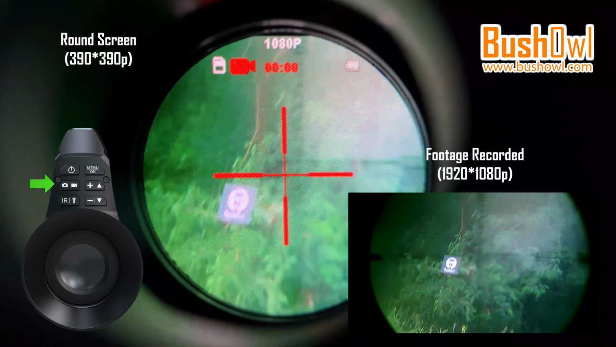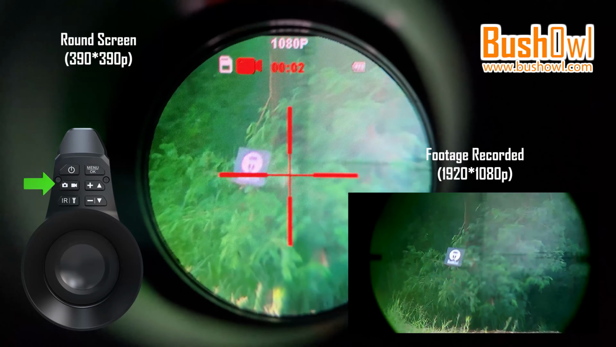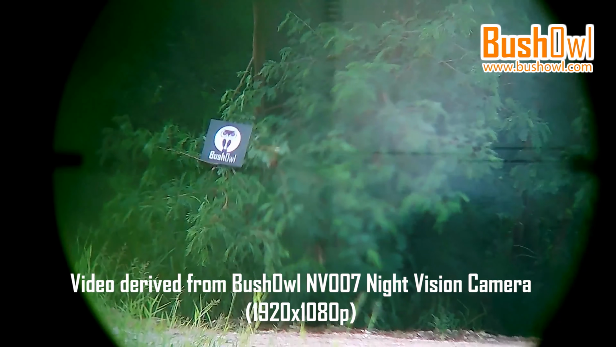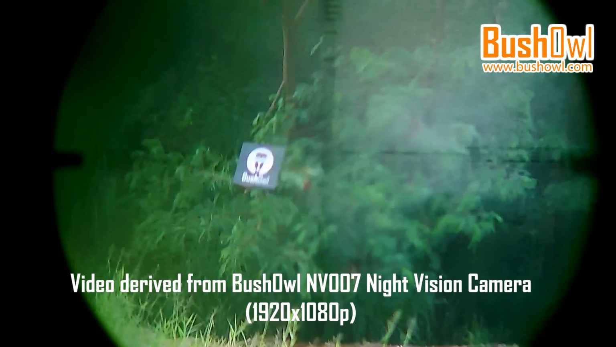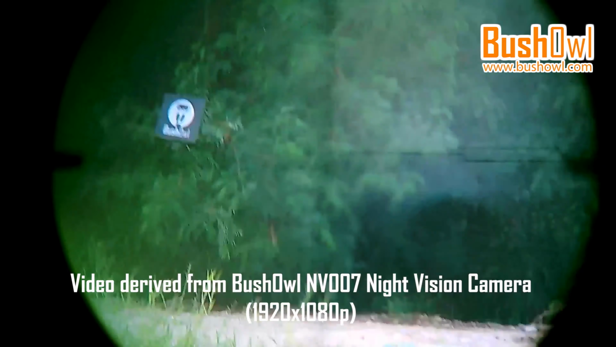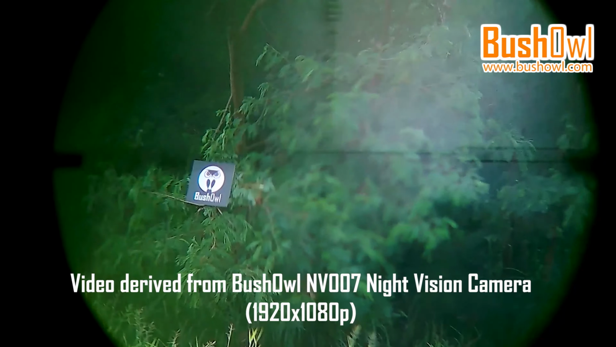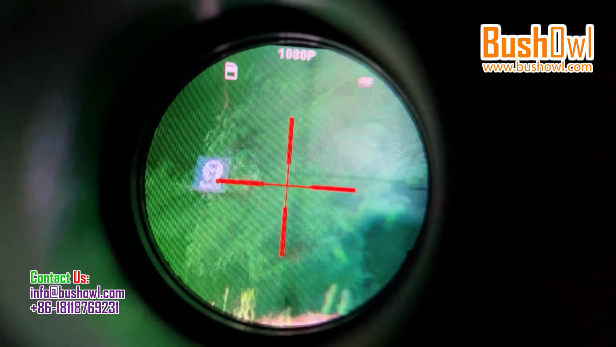Short press the picture and video button to take a picture and long press to record video. The video is much clearer than what is on the screen. The screen is 390 x 390 pixels. Looks a little grainy, however, the video it shoots is with 1920 x 1080 pixels.